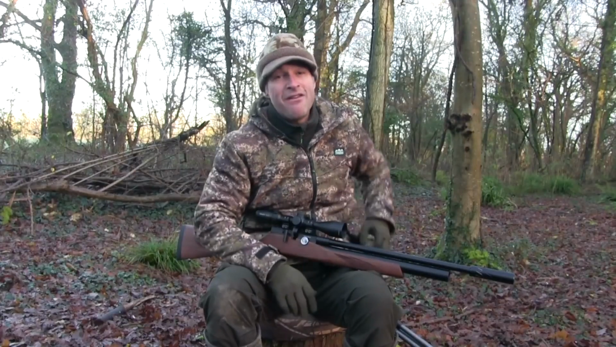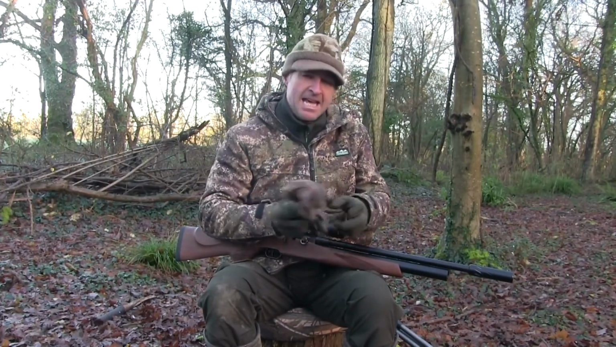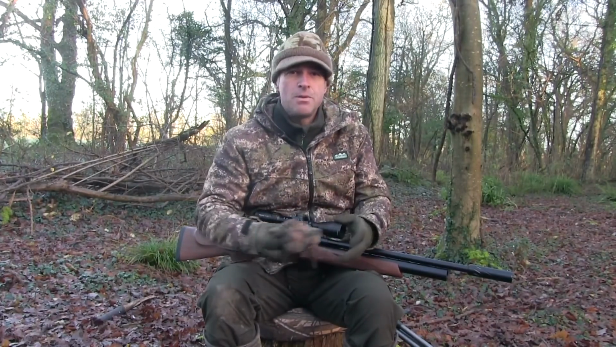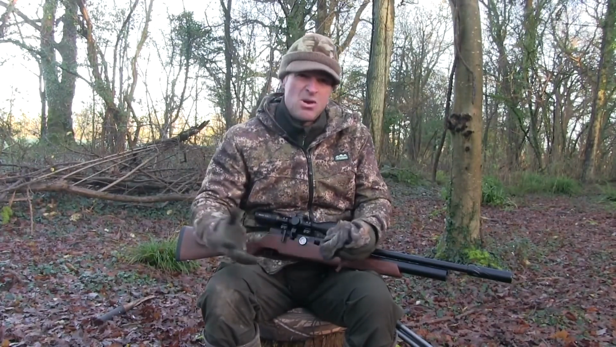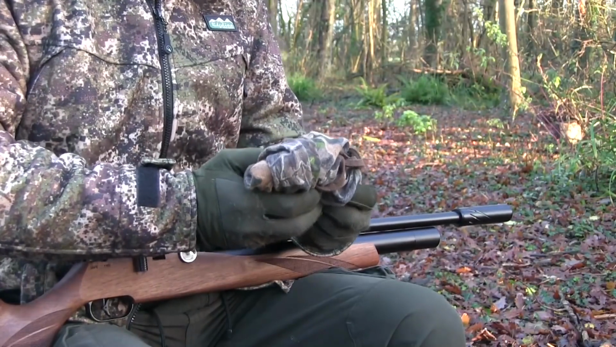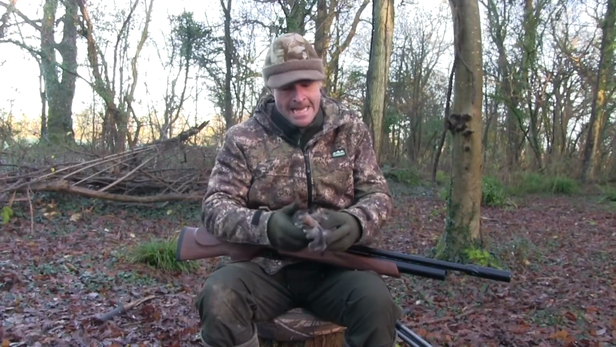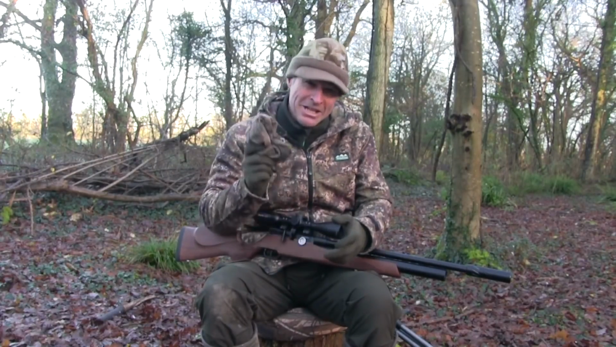Now, another very affordable accessory is a camo head net. Now, I've got several made by numerous different manufacturers, and they all do pretty much the same thing, and it's just a really cheap, small accessory that you can easily keep stuffed in the pocket of your hunting jacket. Now, the thing is, it makes a huge difference.